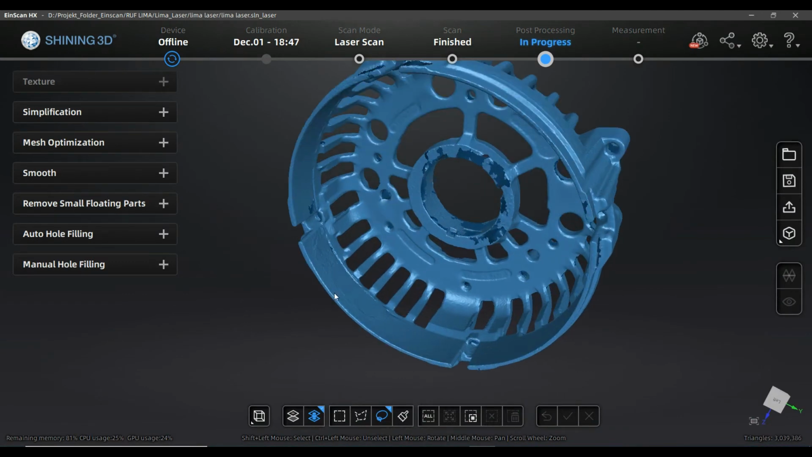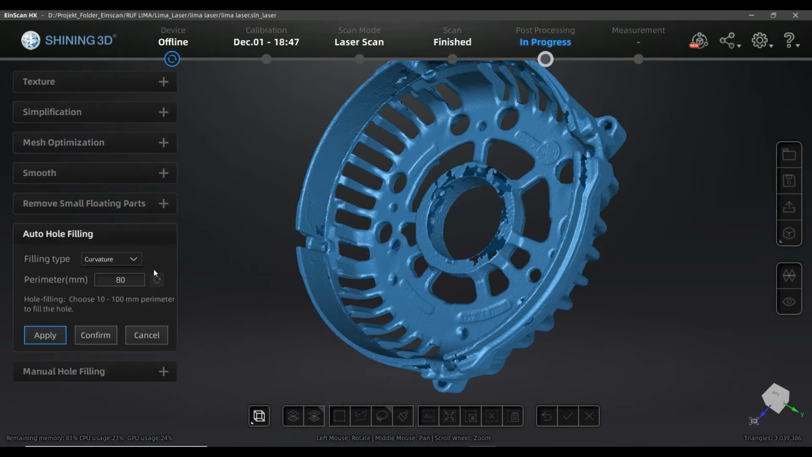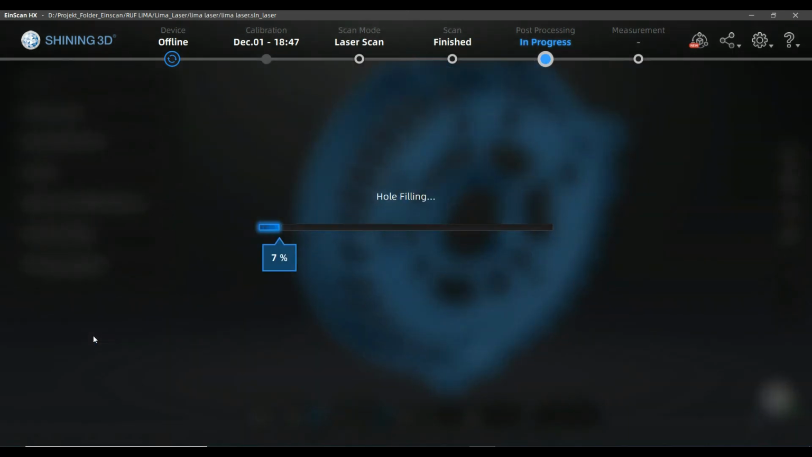So I just filled holes that were not done the way I liked before, and afterwards I can go to autofill, choose curvature based or tangent or flat, whatever I prefer. And these areas where I didn't like the result so much will be fine.